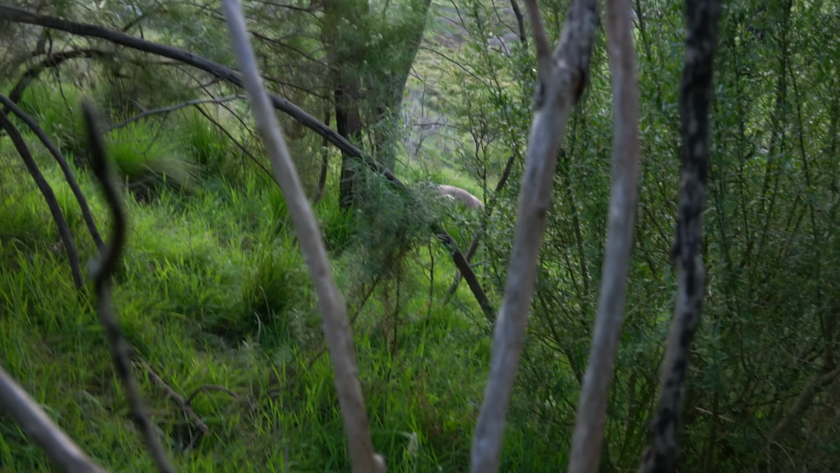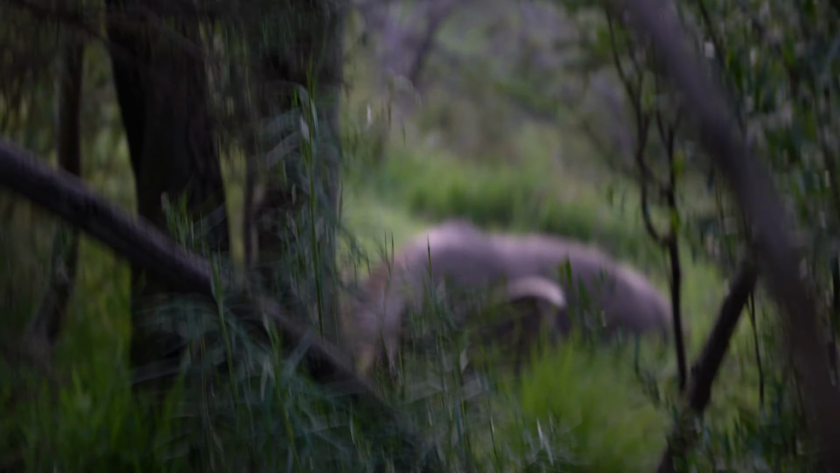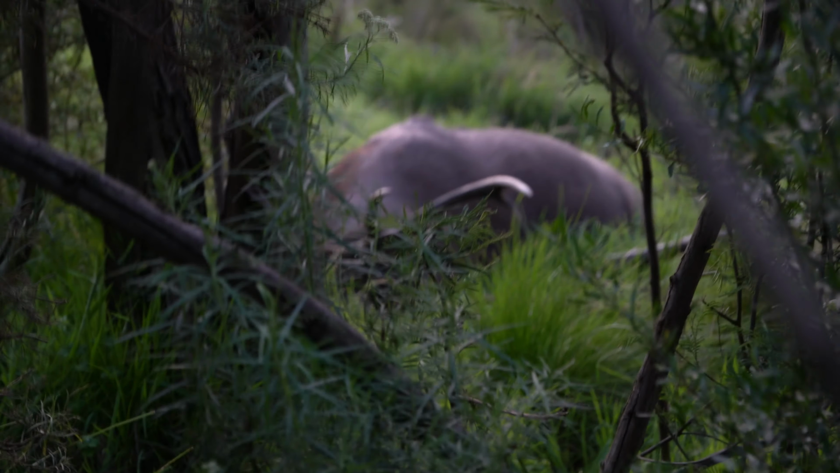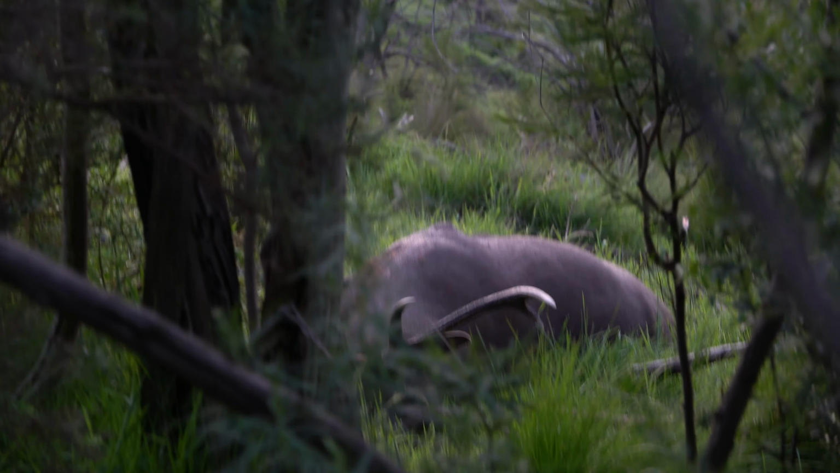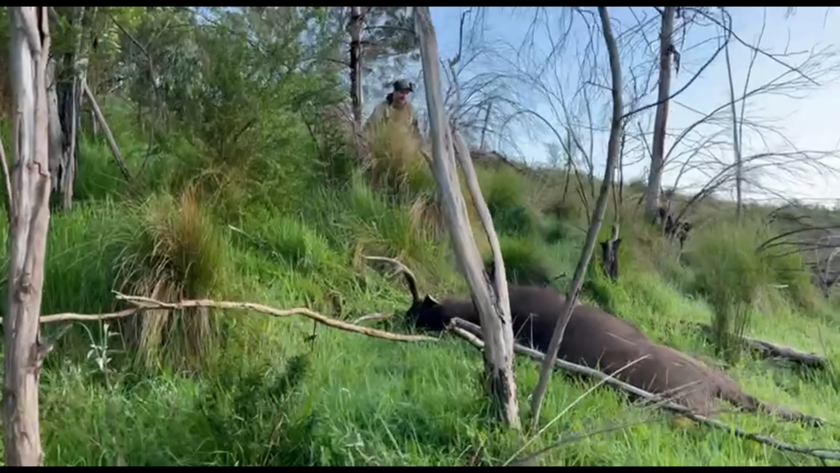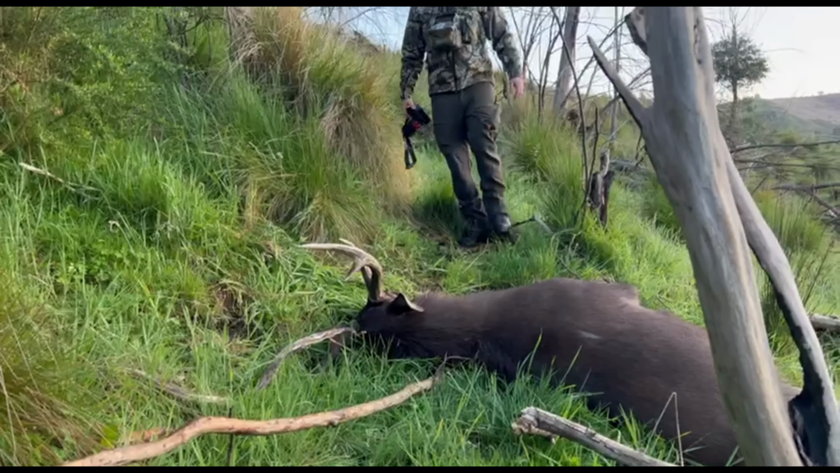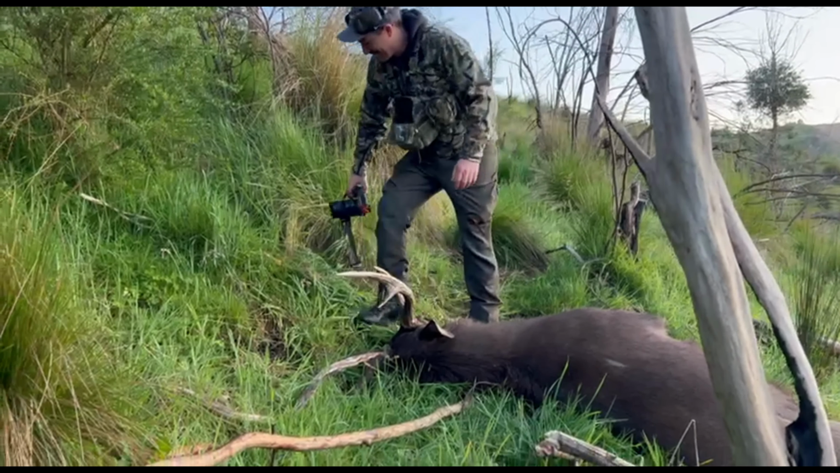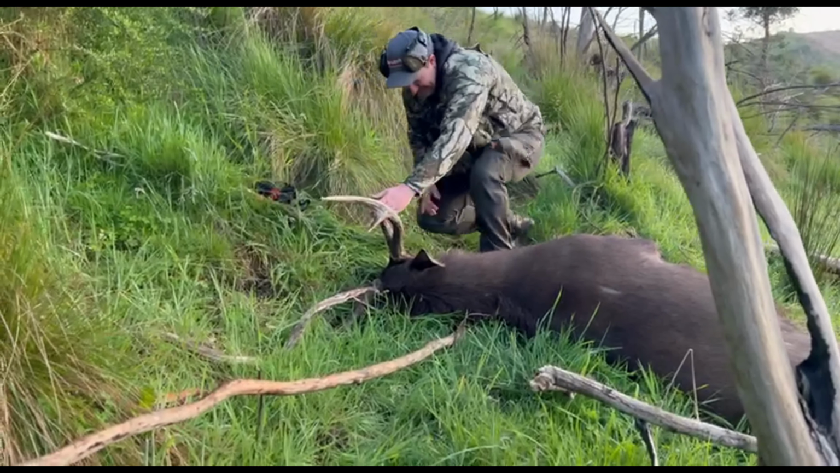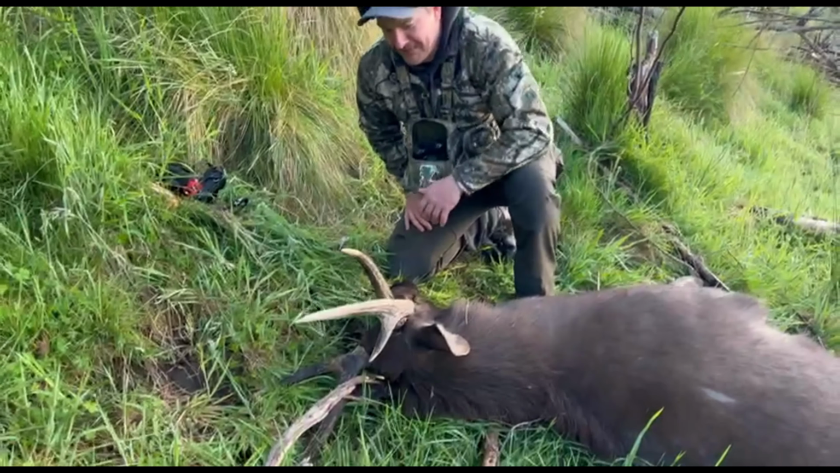There he is. First Sambar. Fucking well done.